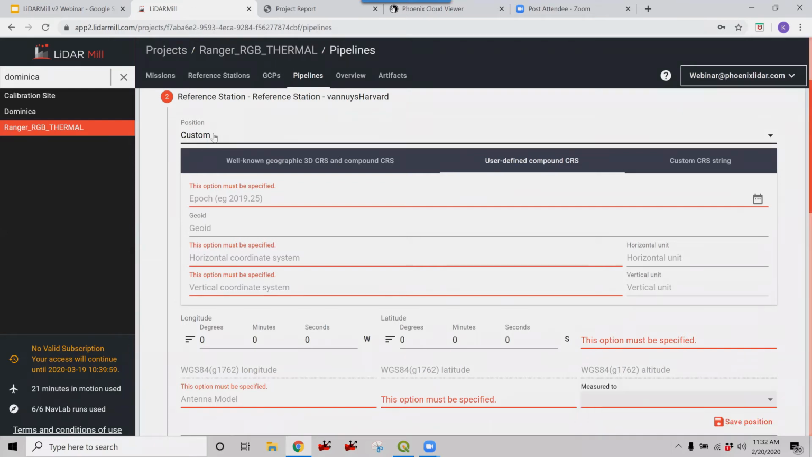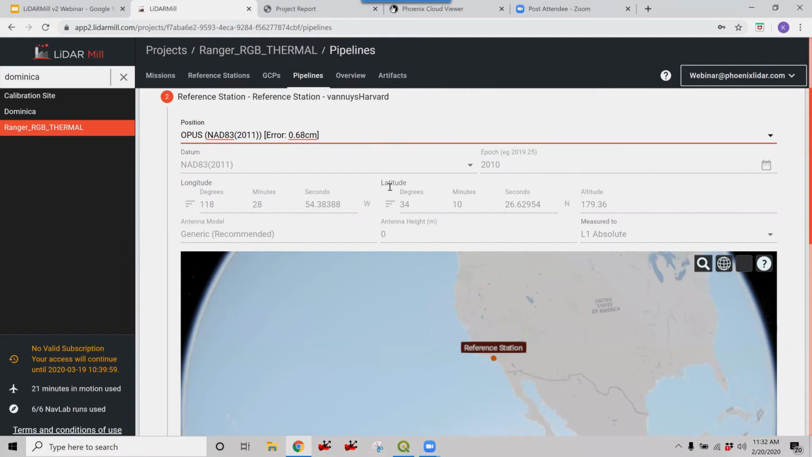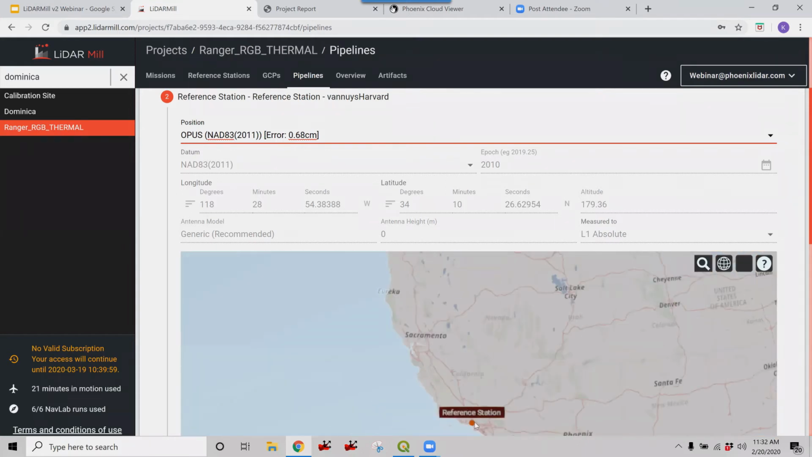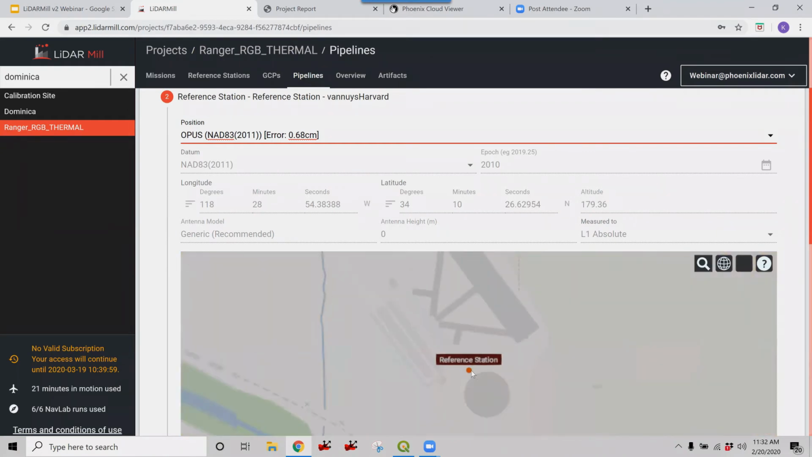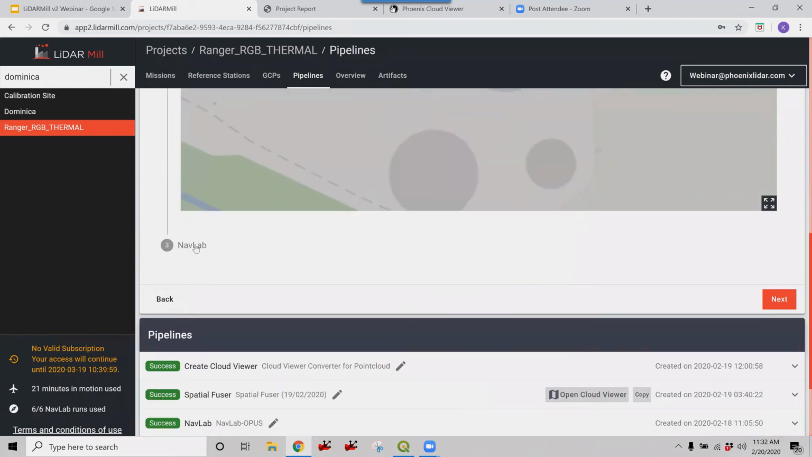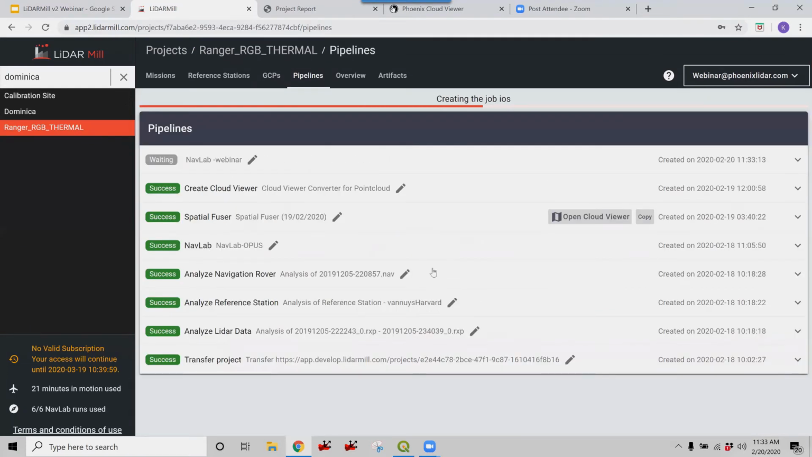For this example, we'll just click Opus NAD 83, and once you input your reference station here, you can zoom in and verify that your reference station was set up in the correct location. At this point, there's just one more step for the Navlab pipeline, and that would be to configure your output datum, which we'd like NAD 83 2011. And then you just click finish, and the pipeline will get started.